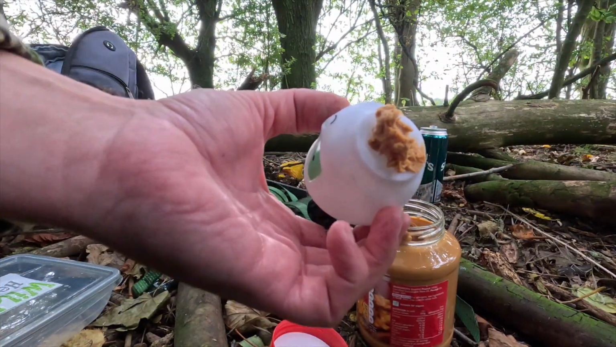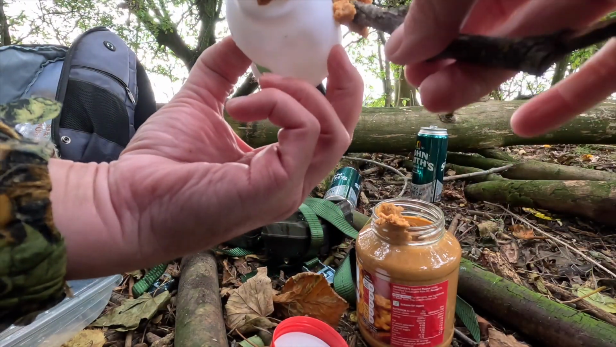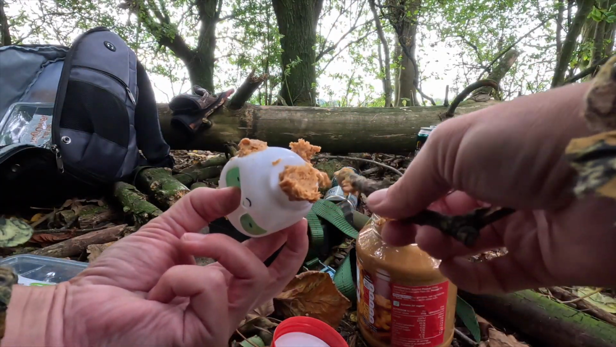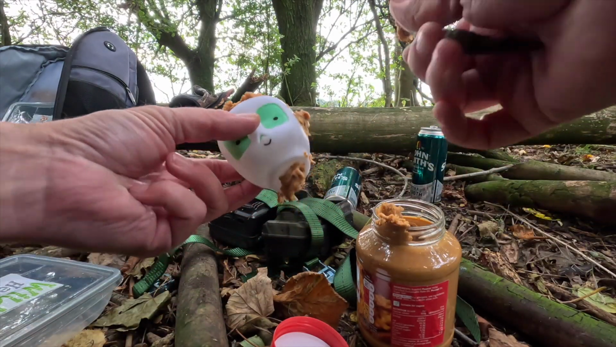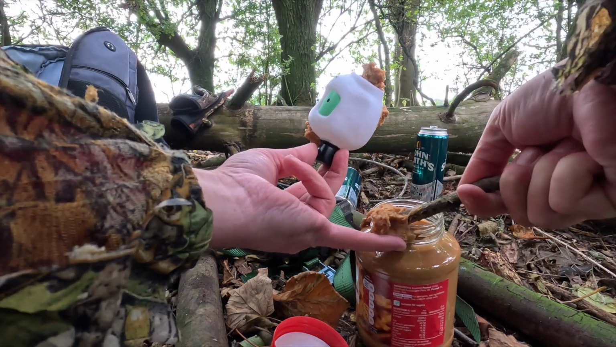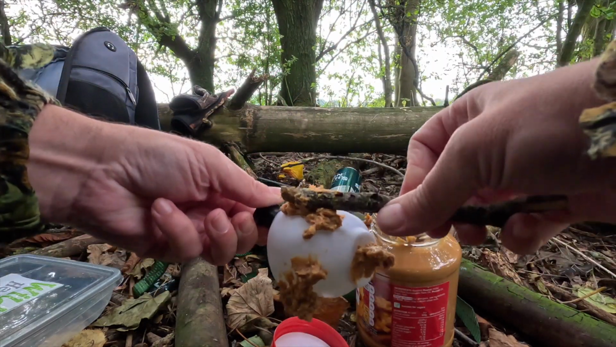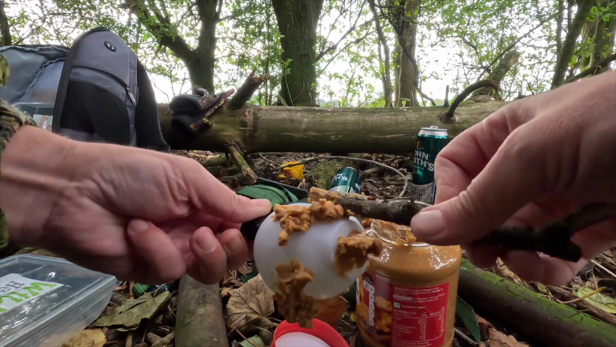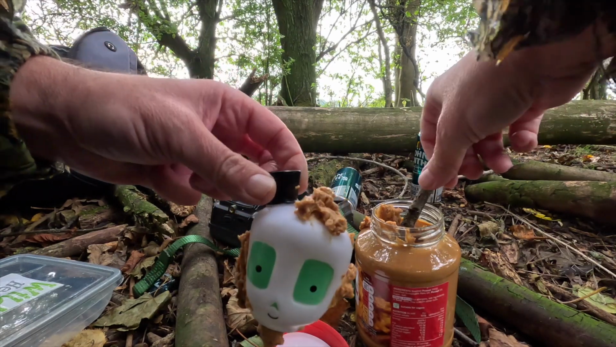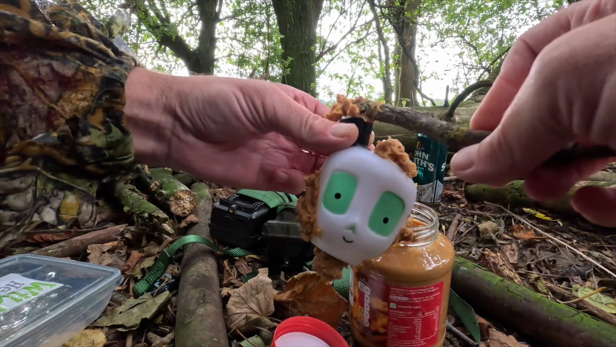I've just put some of the actual sound thing in. Okay, still works. Right, so a bit of peanut butter on the squeaky toy. Maybe, just maybe, the badger wants that. Or the squirrel, or the mice, or the rats, or the mink, or the bird. I don't care what eats it. It's Wildville. Right, beautiful. Oh, we need some on his top hat. Hang on. There we go. Oh yes.